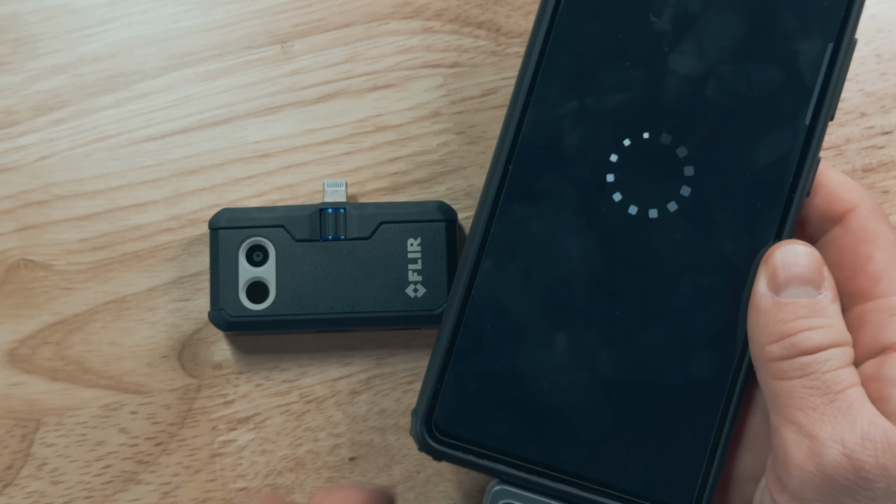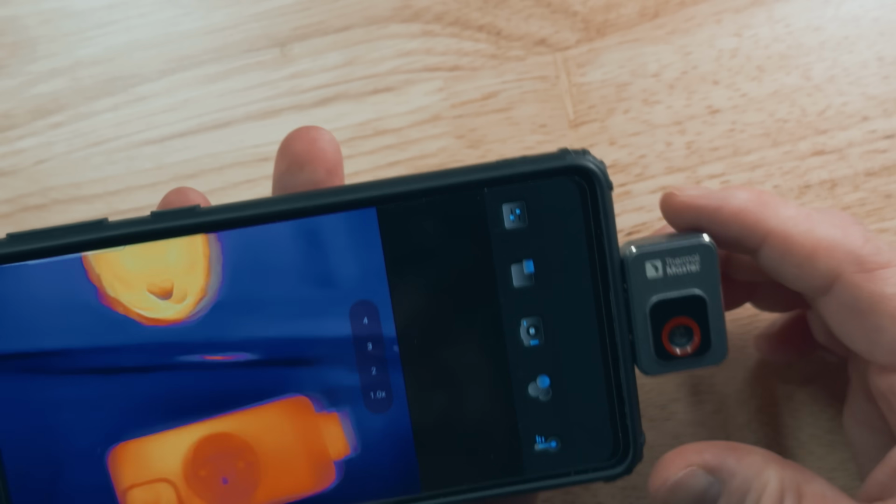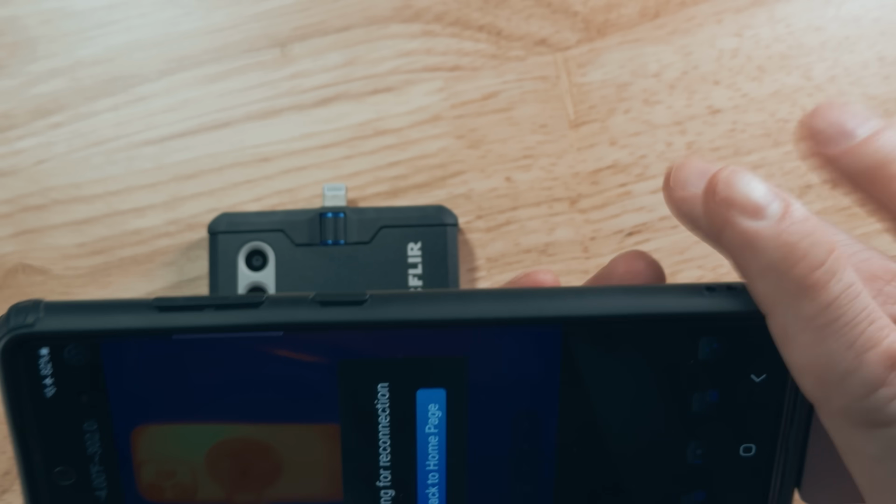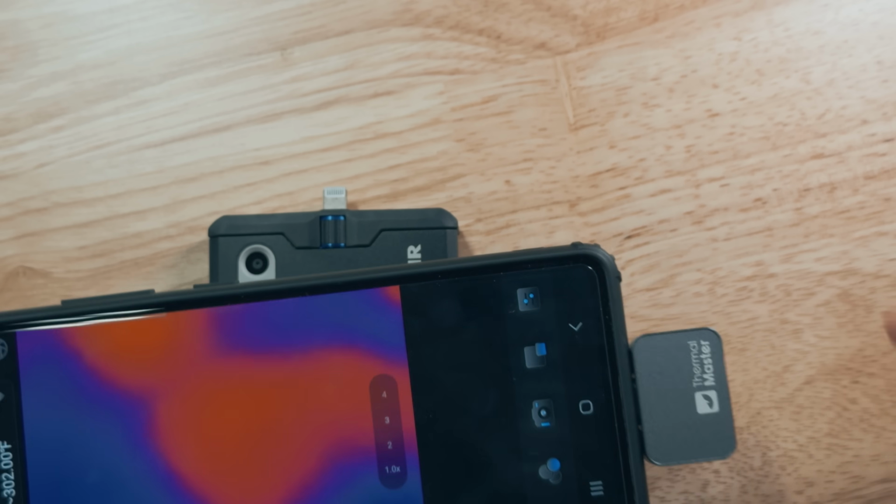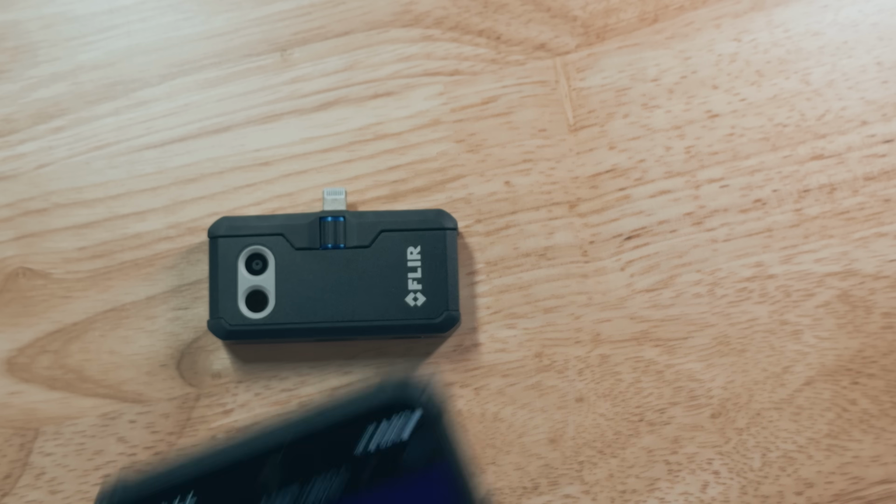And I like how when you plug it in, it automatically opens the app. It just seems to work and it's pretty fast. And of course you can flip it around, takes a few moments. But the app so far seems to be working pretty well on my Samsung Galaxy S20 FE.